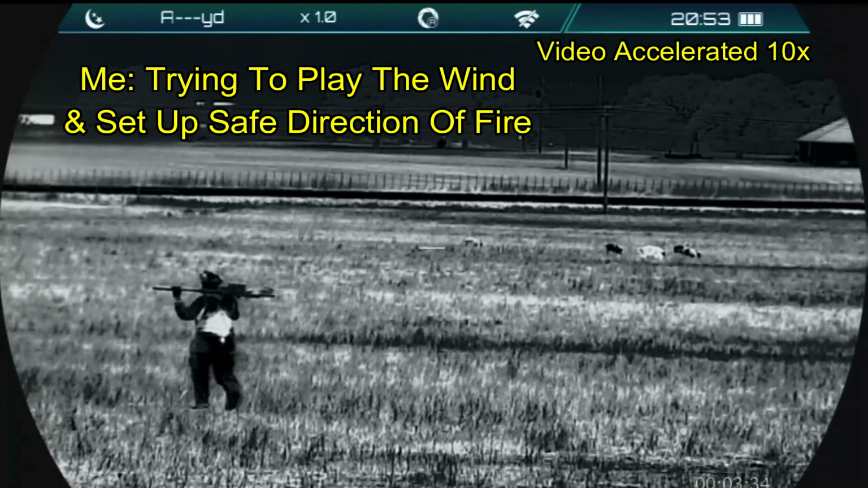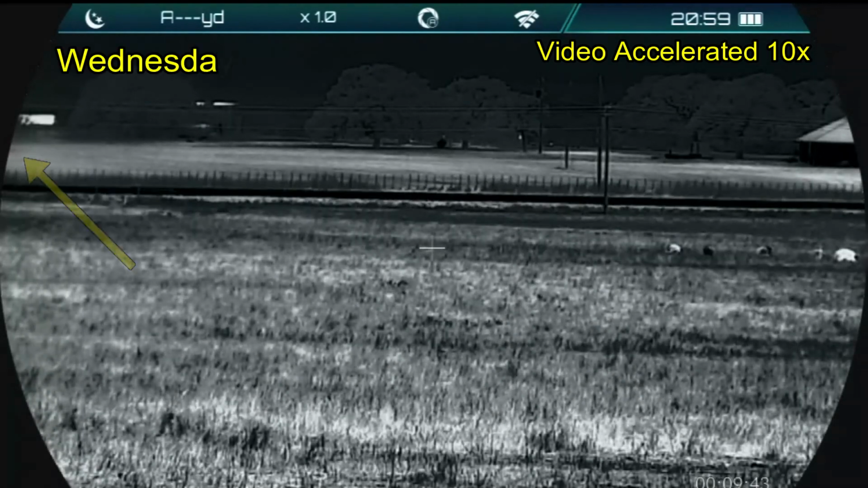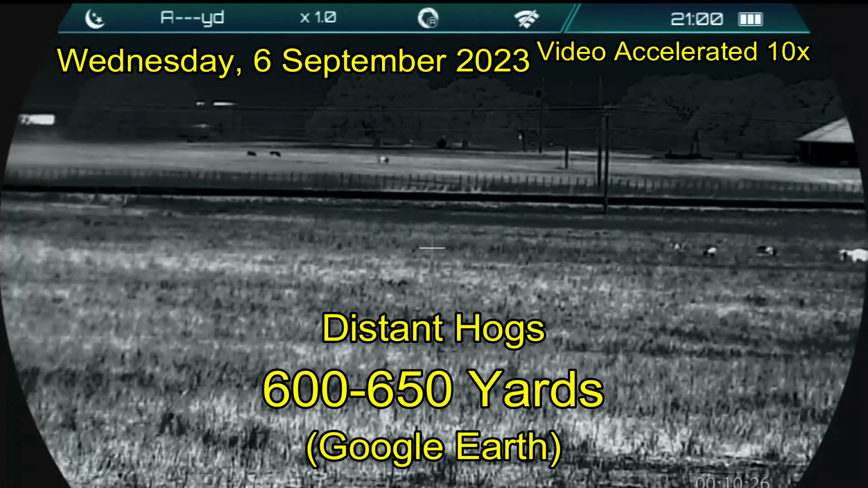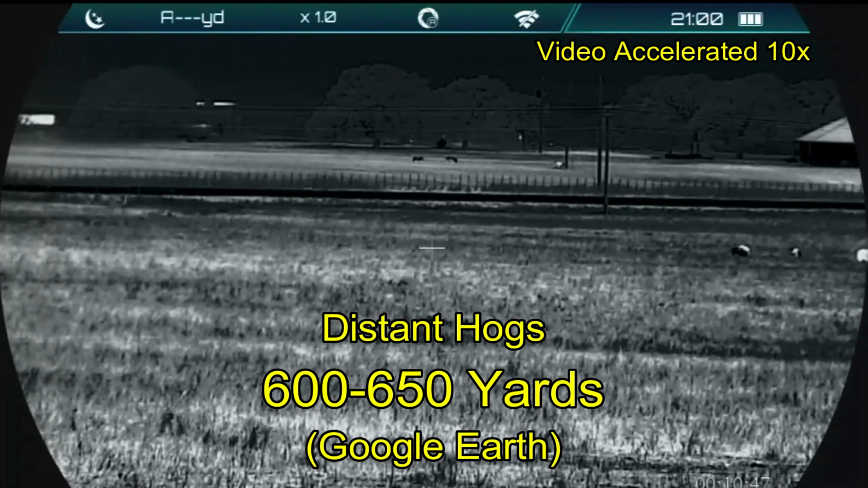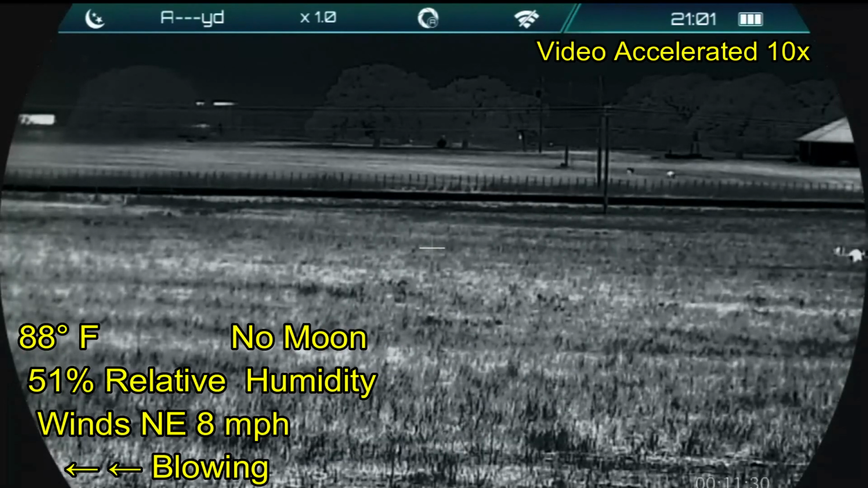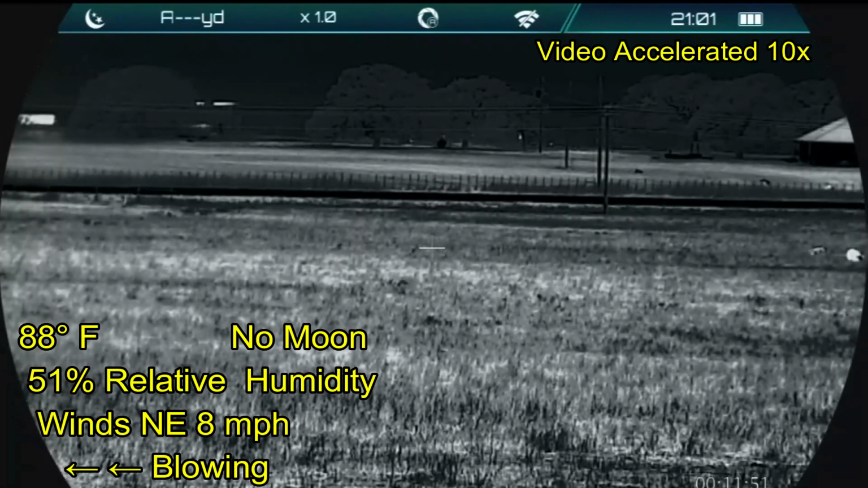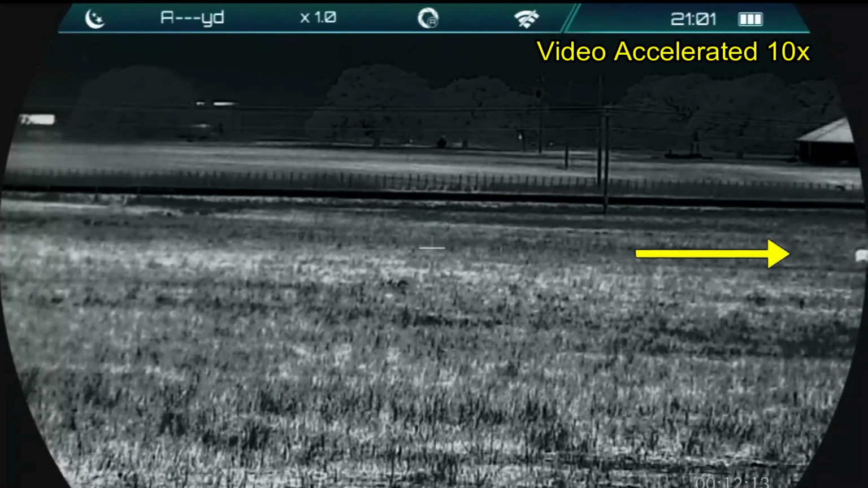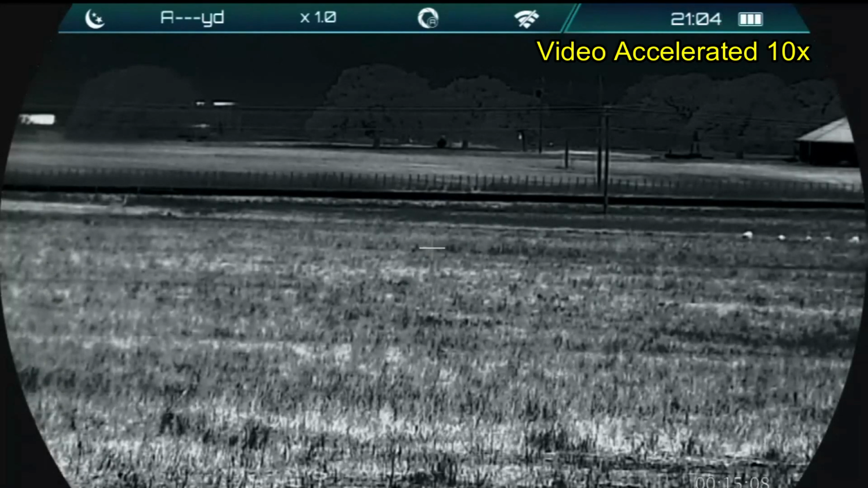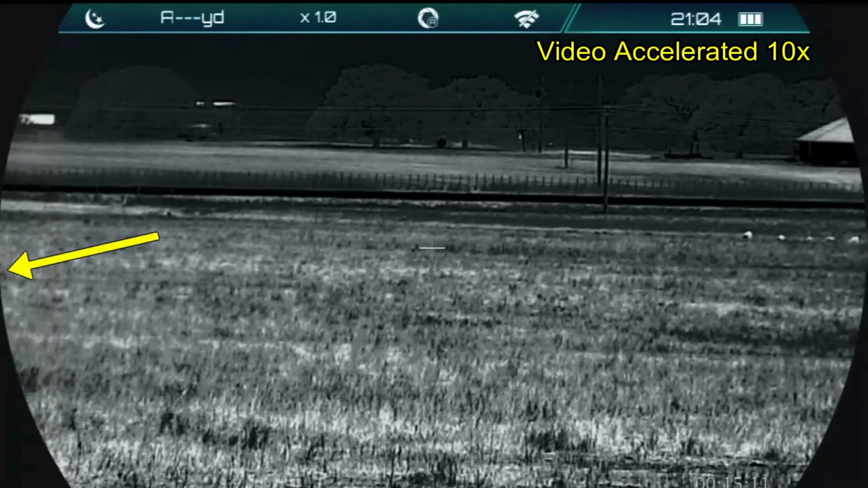I'm trying to figure out what I'm going to do in regards to the wind and the housing problems. Look at the hogs coming into the top left, working their way across the screen. They're about 650 yards away. And while I station this scope in a good place to watch the field, hogs are moving off the screen on the right hand side, and I'm off the screen on the left hand side.